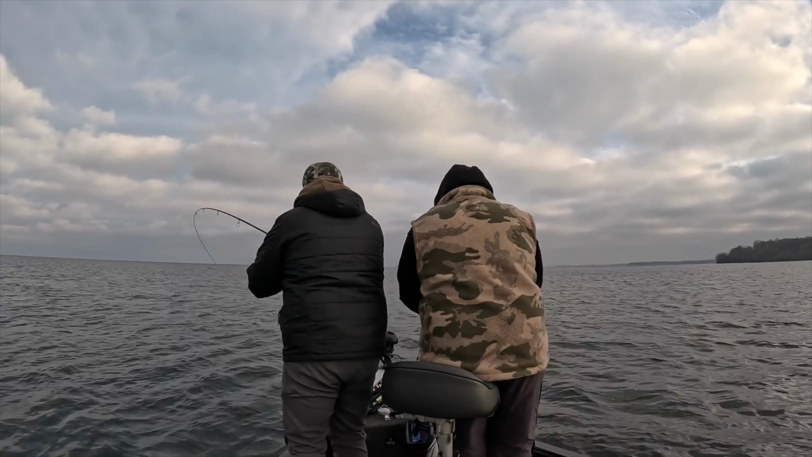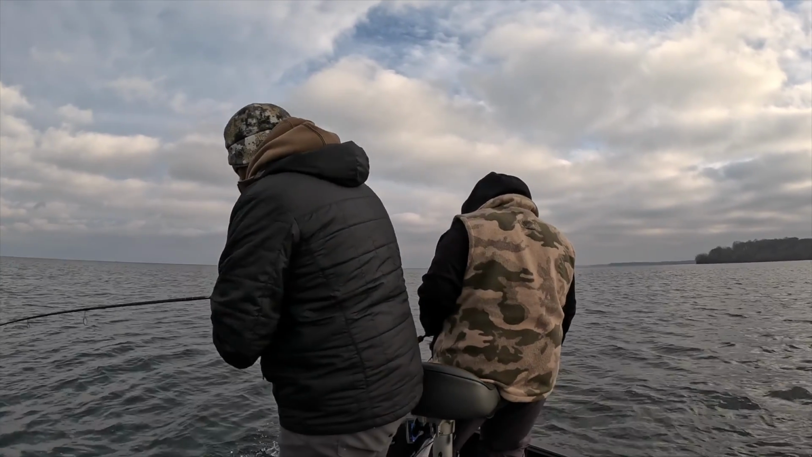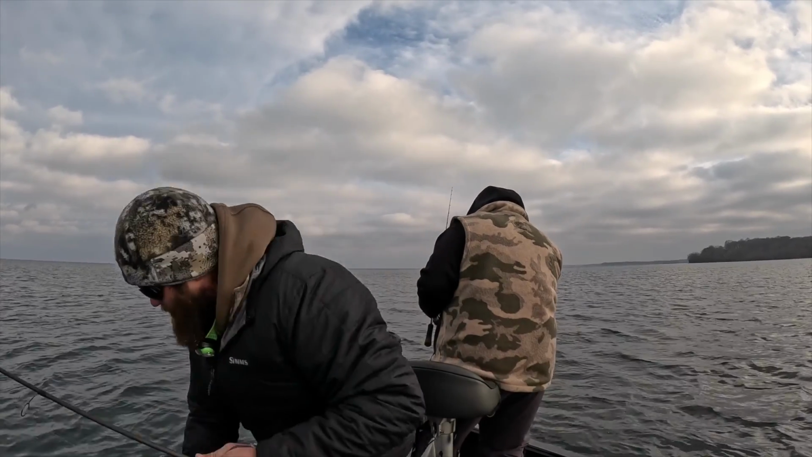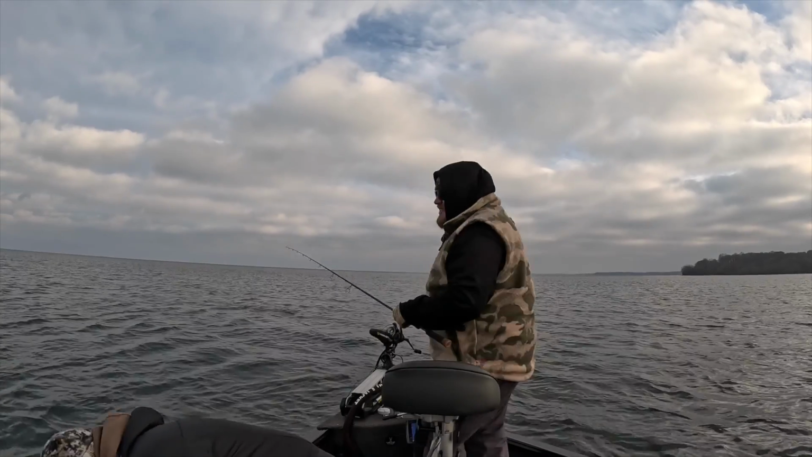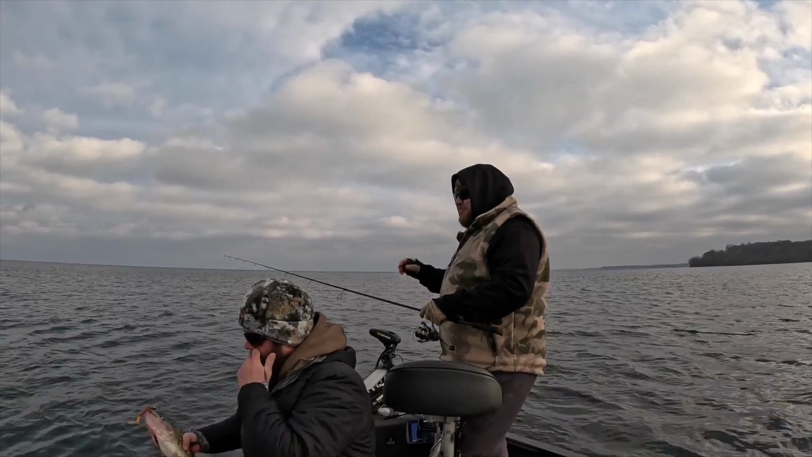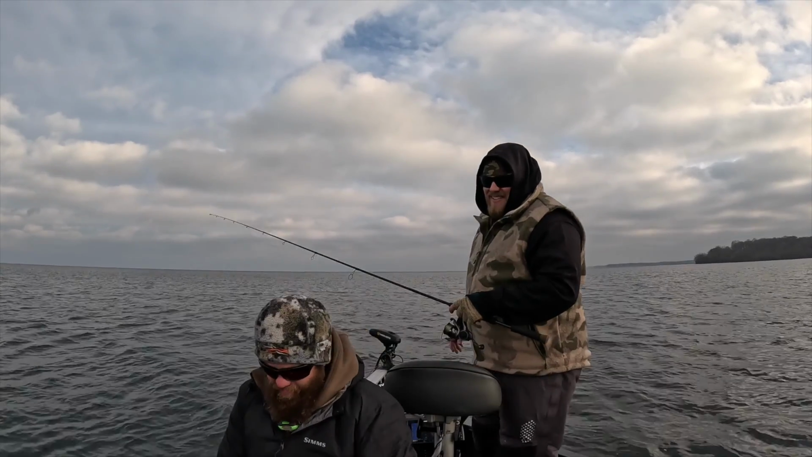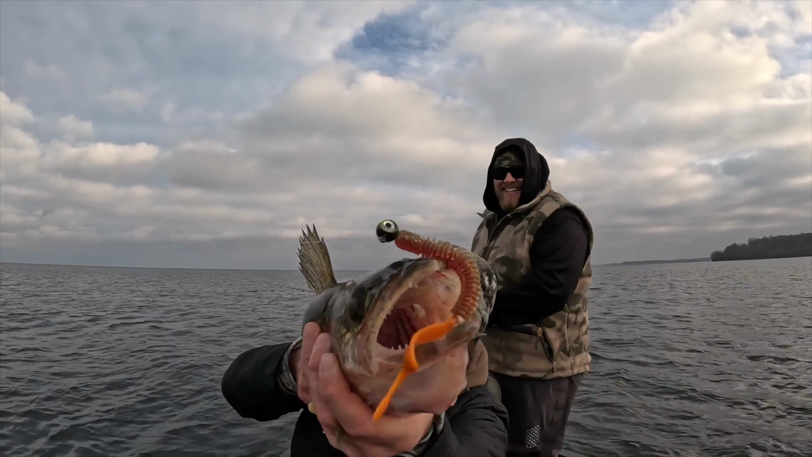Oh, look at him. Look at him. It's a good one. It's another good one. 360 looks like somebody took a pepper shaker to it. Black spot, black spot, black spot. Nice fish. Another one right in the snoot.